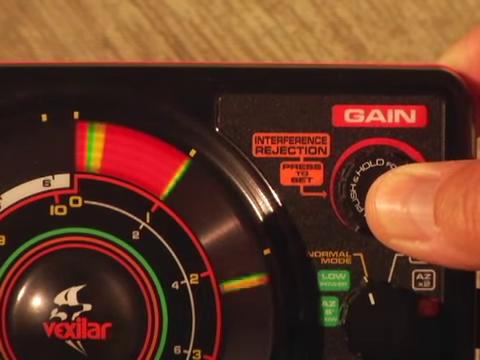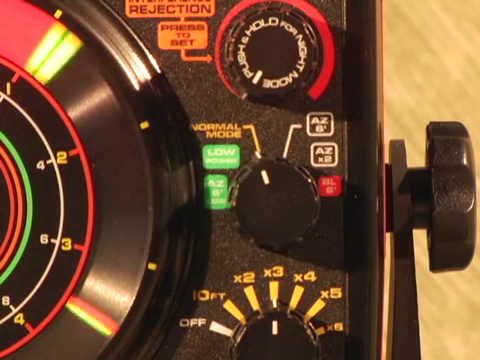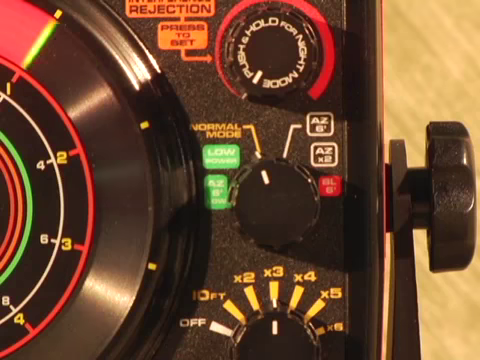The center control knob is often called the mode switch because it controls the various display modes of your FL-22 HD. For most of your fishing, the normal mode will be the mode setting you will use. This will give you the maximum power output for each display range you choose to fish automatically.